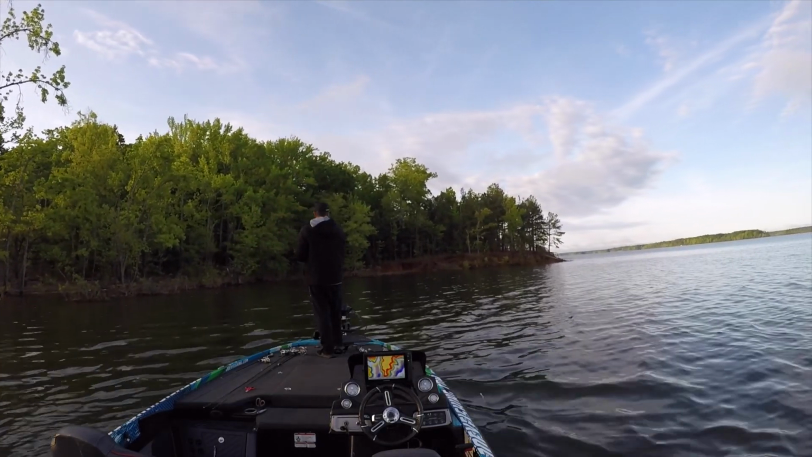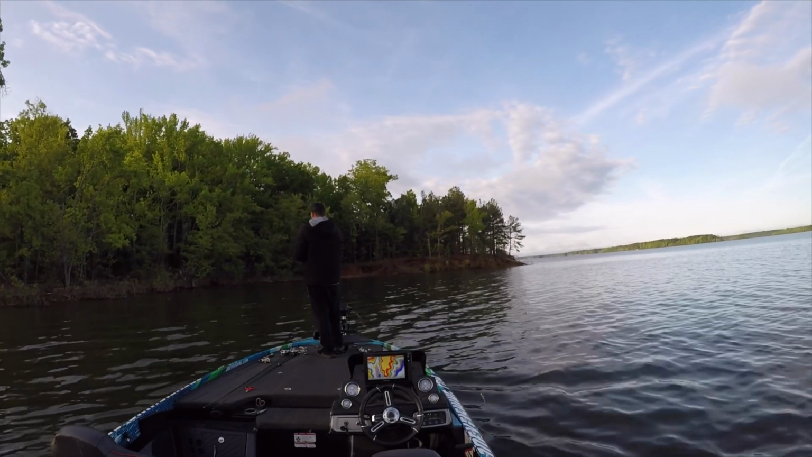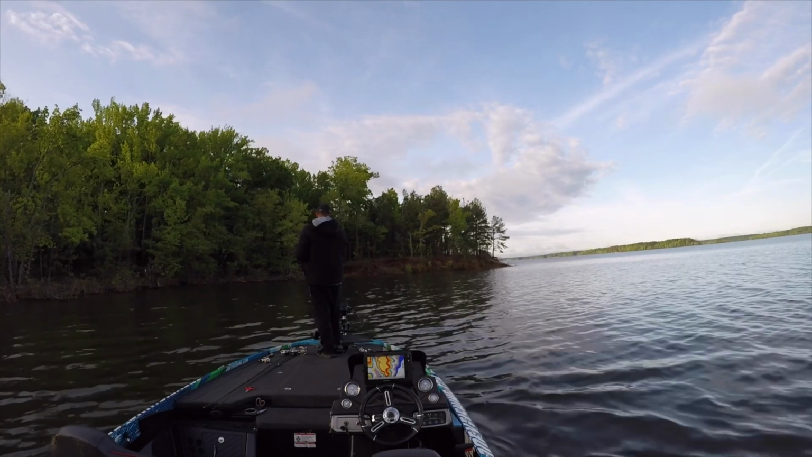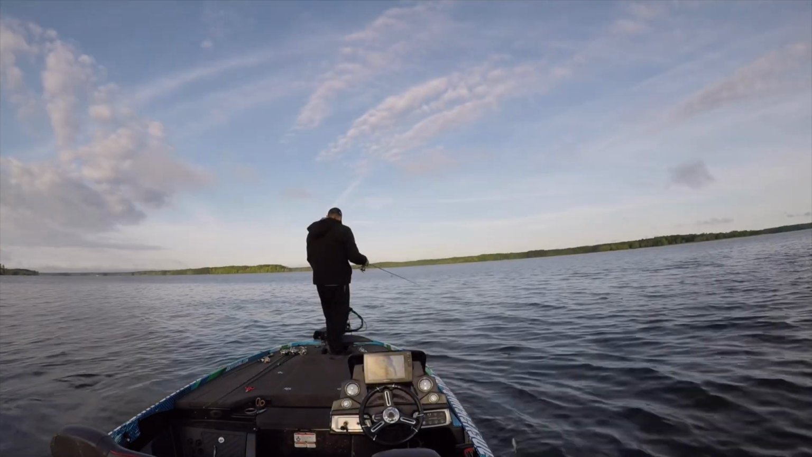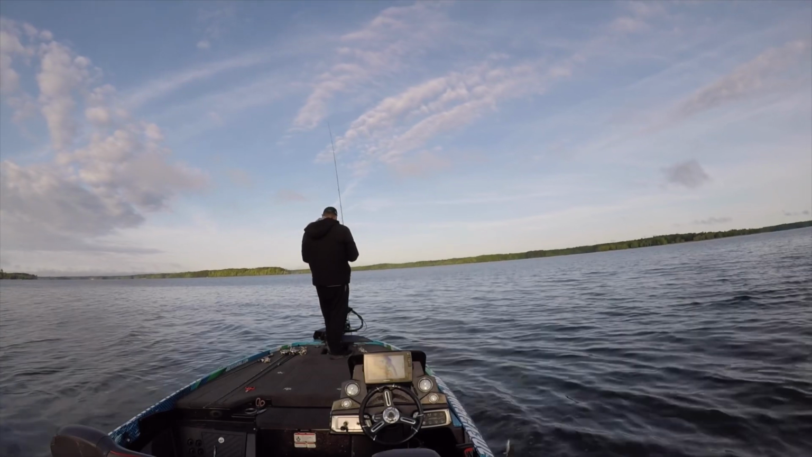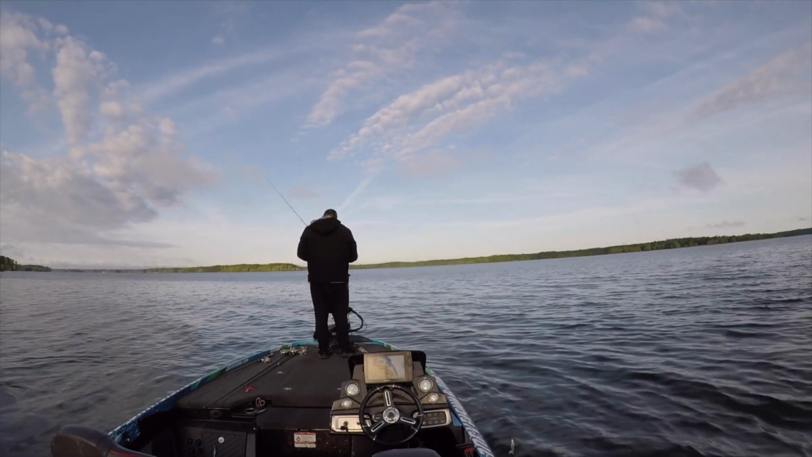You know, it's early morning, I'm throwing the spinnerbait down the bank, and you're keeping all your options open when you're practicing for a tournament. But not long after going down the bank, I Livescope out to the side, see another little point, and see a stump, make a short pitch on it, and guess what happens?